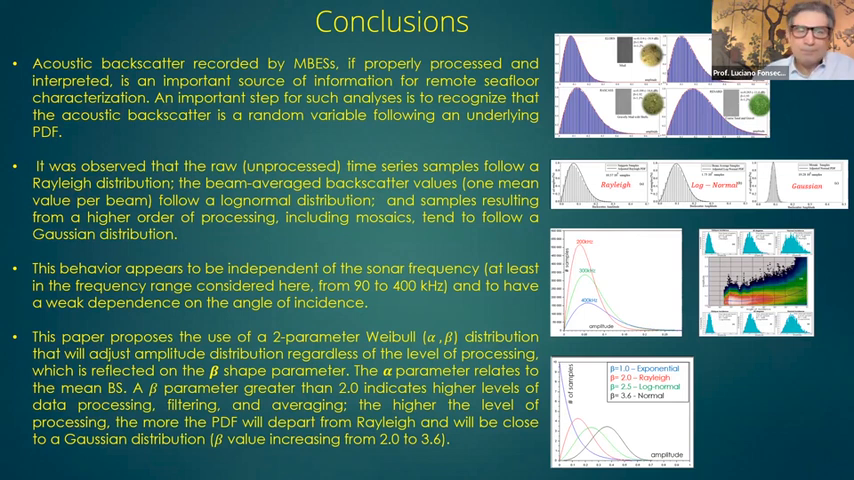Acoustic backscatter, if properly processed and interpreted, is an important source of information for remote seafloor characterization. I strongly believe in that. I spent my whole career talking about that.